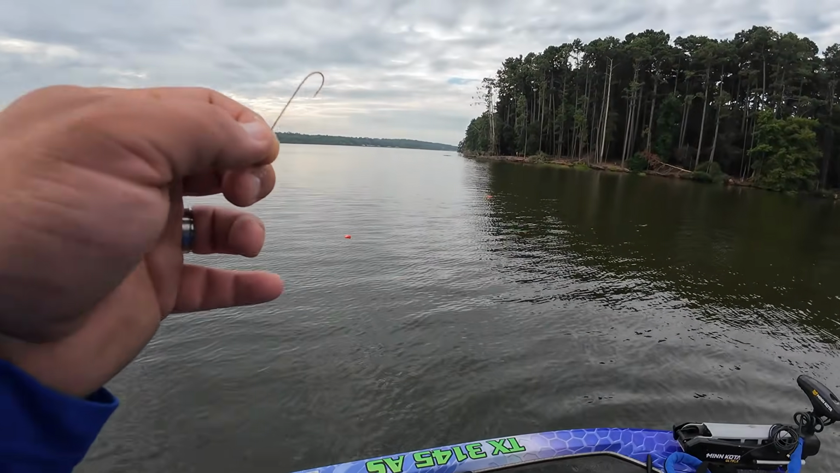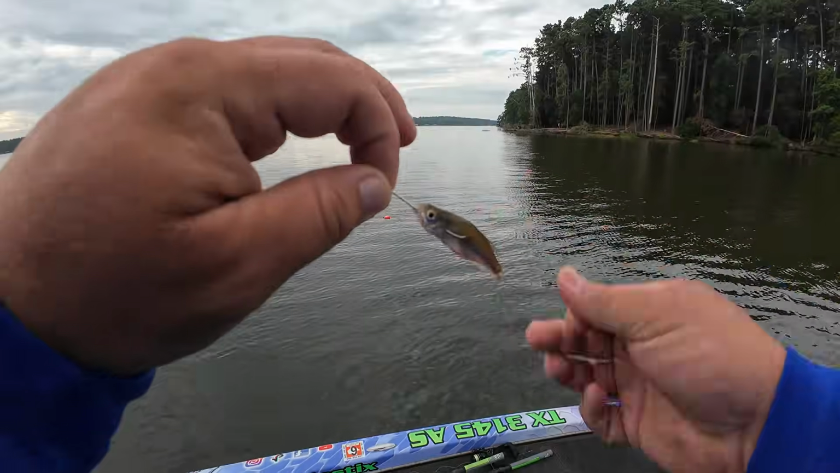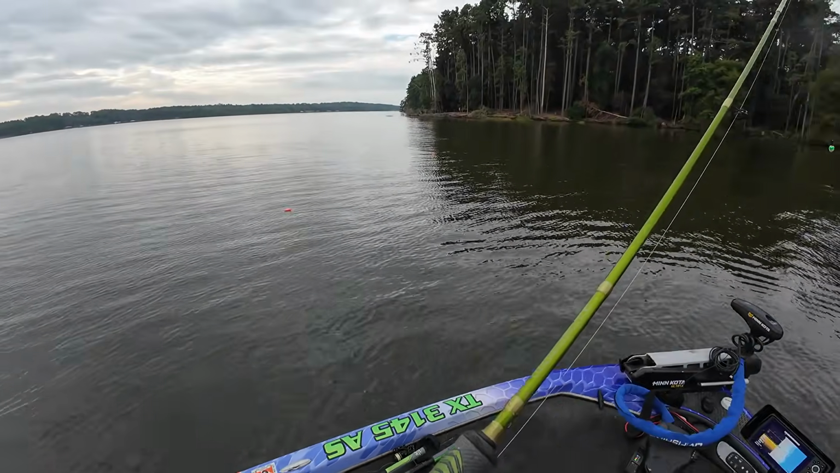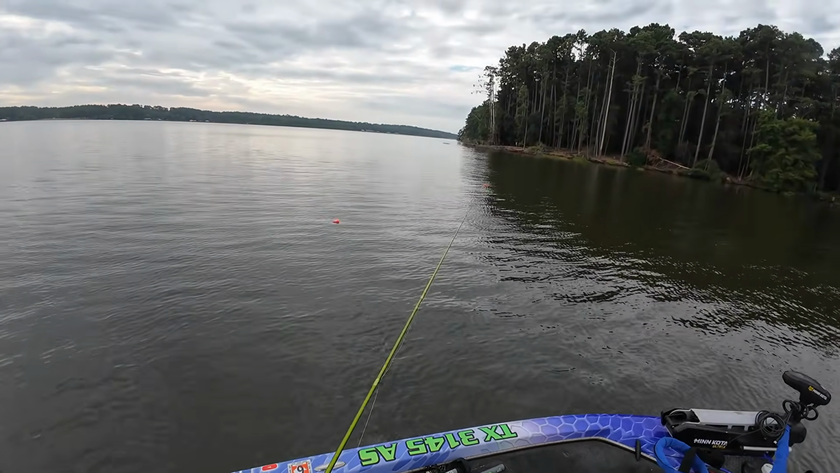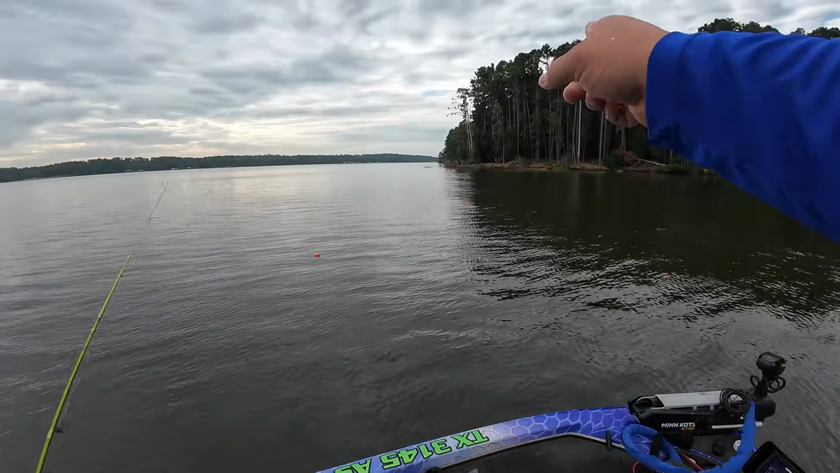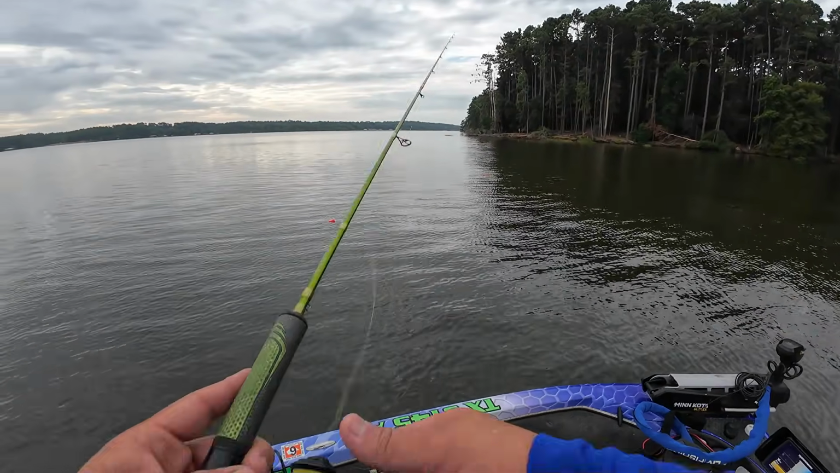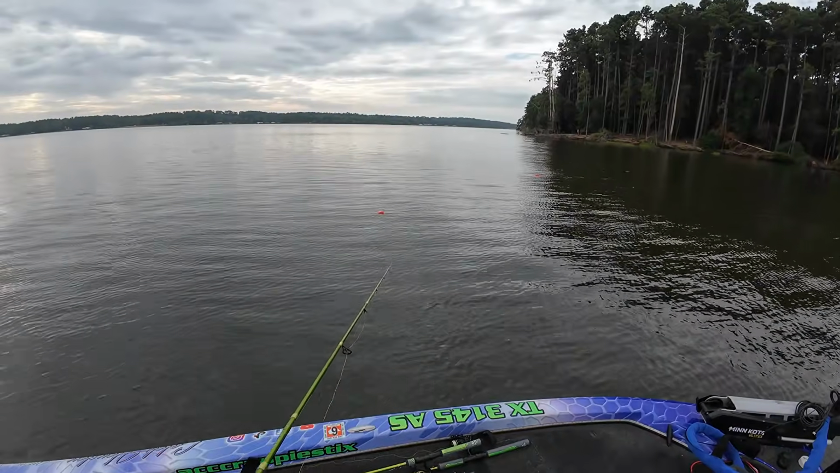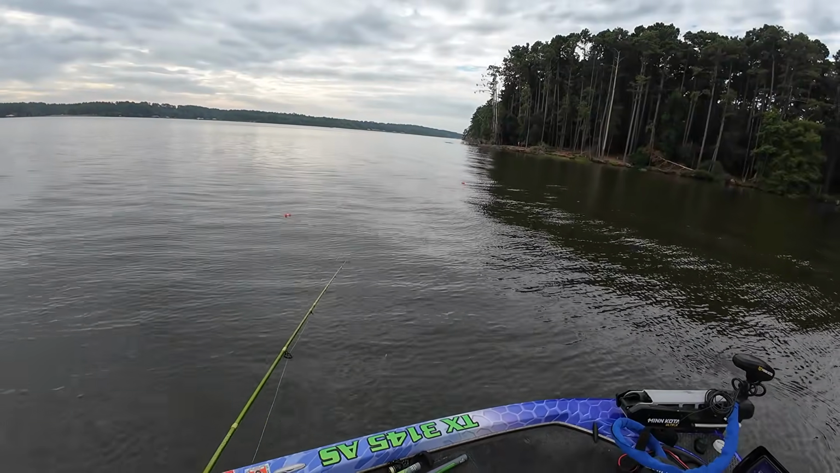Now we're gonna see if we can catch one more off of this pile right here. And then we're just gonna go hopefully find some more fish. There is another brush pile to the back here that I wanna try. I think it might be in a little bit of shallower water, maybe. That little tiny minnow did the job, y'all. What'd I say?